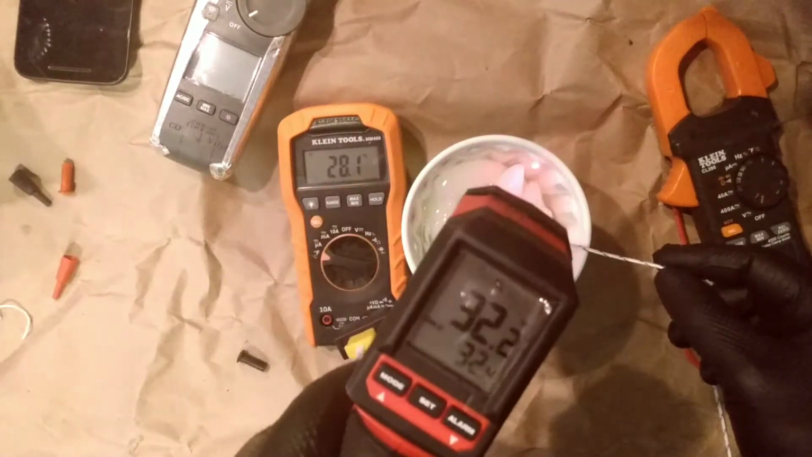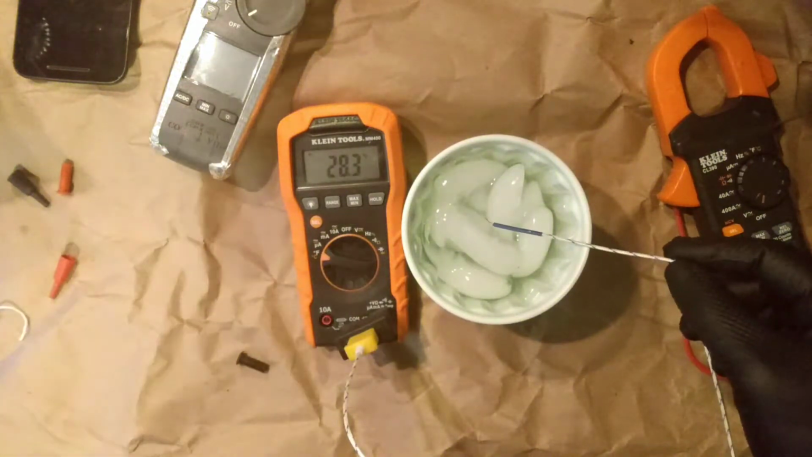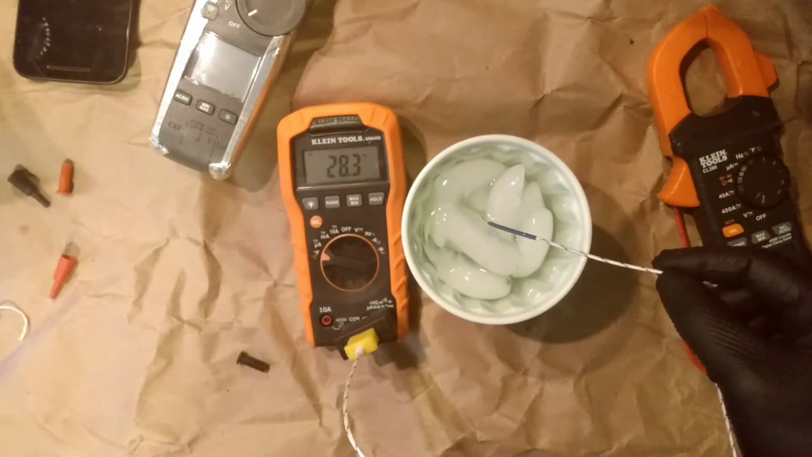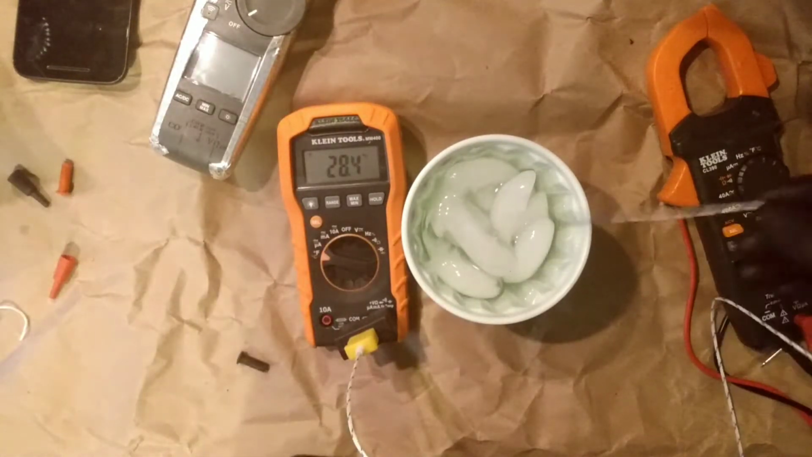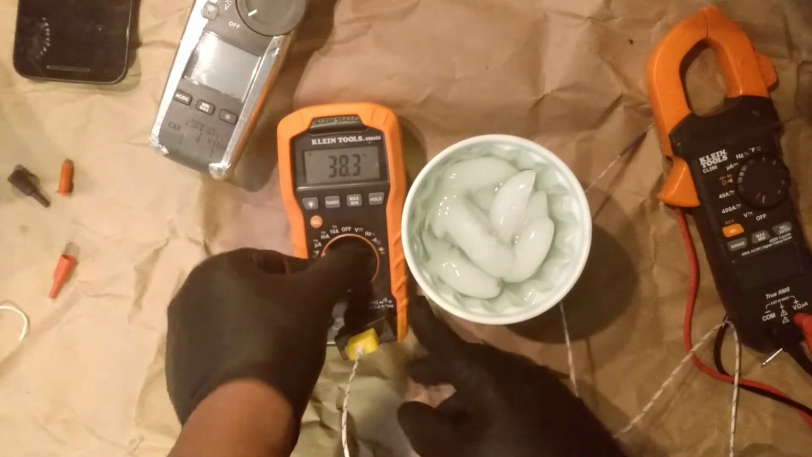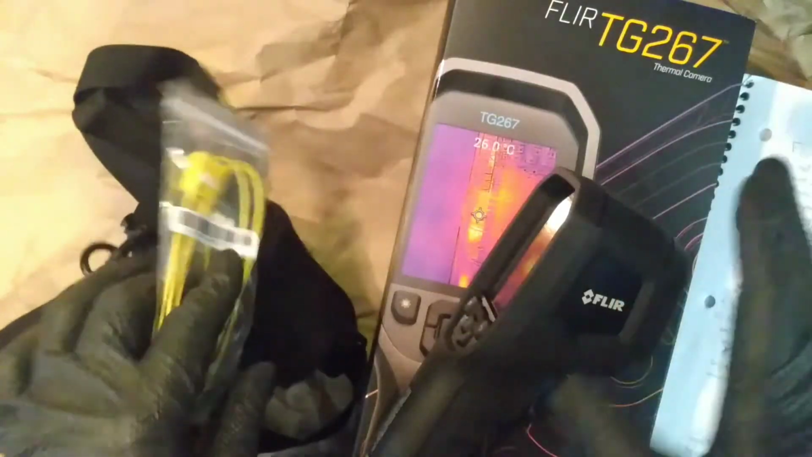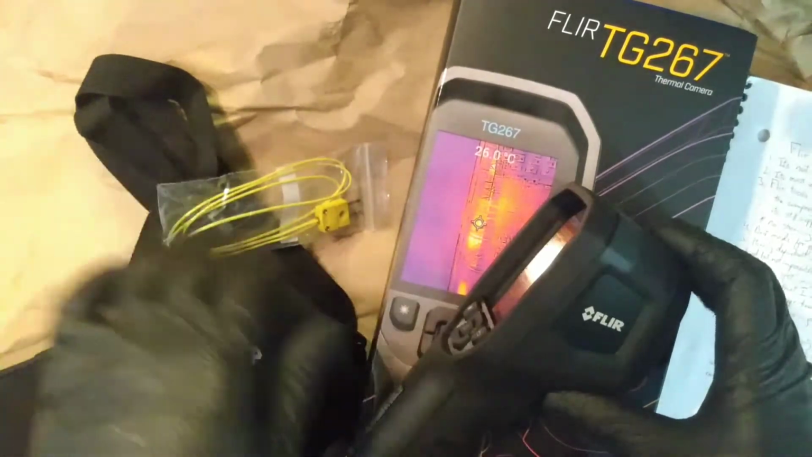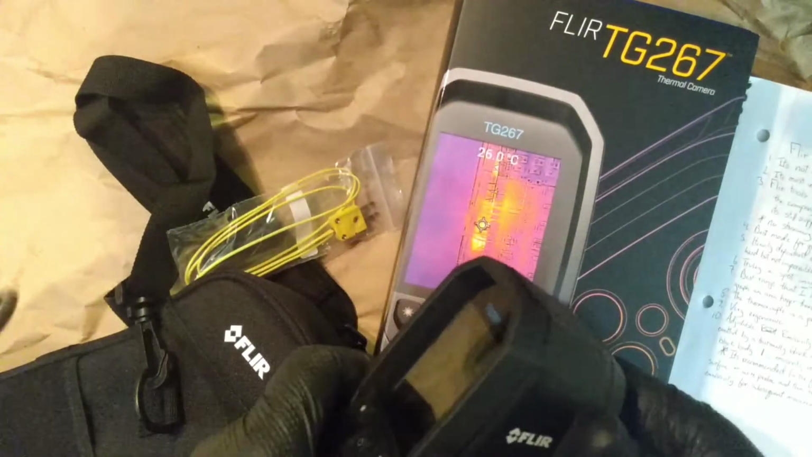And once again, oh God, that's crazy. That is crazy. Beautiful to Milwaukee. Leave these thermocouples alone, people. Leave the thermocouples alone, man. Enough said about that. Now, you didn't buy it for the thermocouple, okay? And don't buy it if you plan on using a thermocouple, because it's a joke.